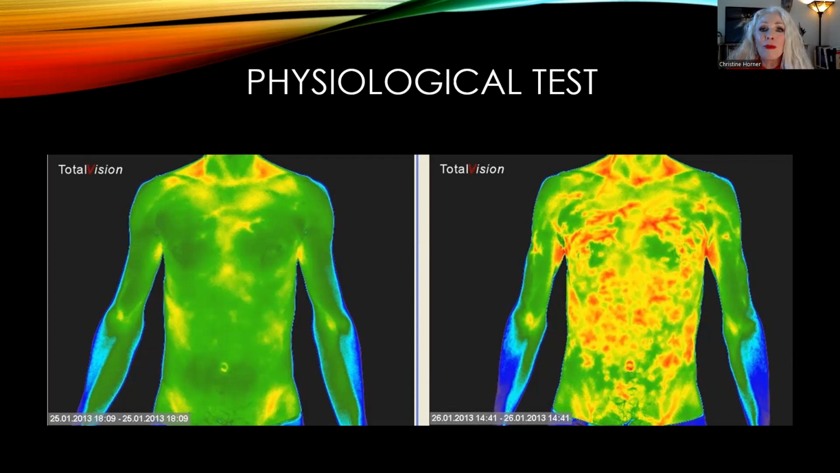Now, that can appear for many different reasons. Obviously, toxicities like alcohol, cigarette smoking. We'll see them if somebody's got an allergic reaction to something. If you have digestive issues like leaky gut in particular, we can sometimes see these mottling patterns just over the abdomen that can give us an idea that that's what's going on. Autoimmune diseases oftentimes have these patterns.